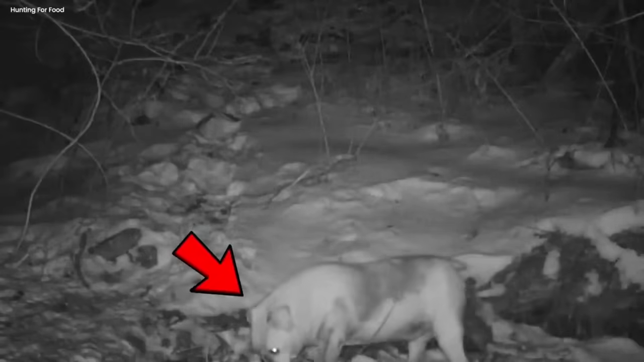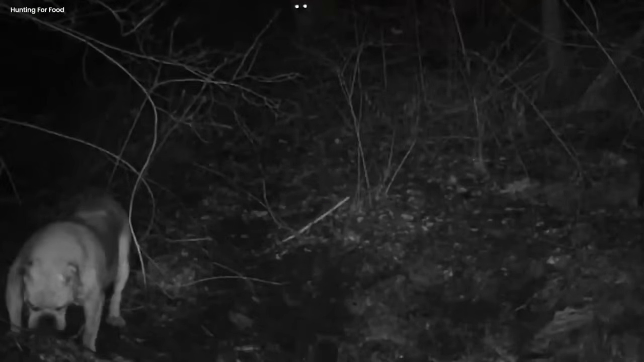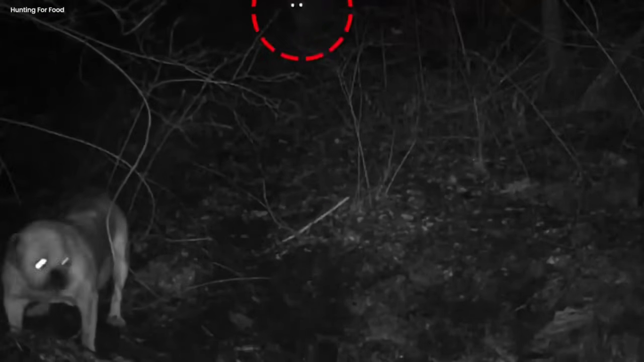Unexpectedly, another fierce predator appears, observing the same scene. Initially, a wild lion is seen devouring its meal until a bulldog meanders into the perilous territory. While the camera focuses on the bulldog exploring the area with confidence, it remains oblivious to the lurking danger of a stronger, more cunning force watching its every move.